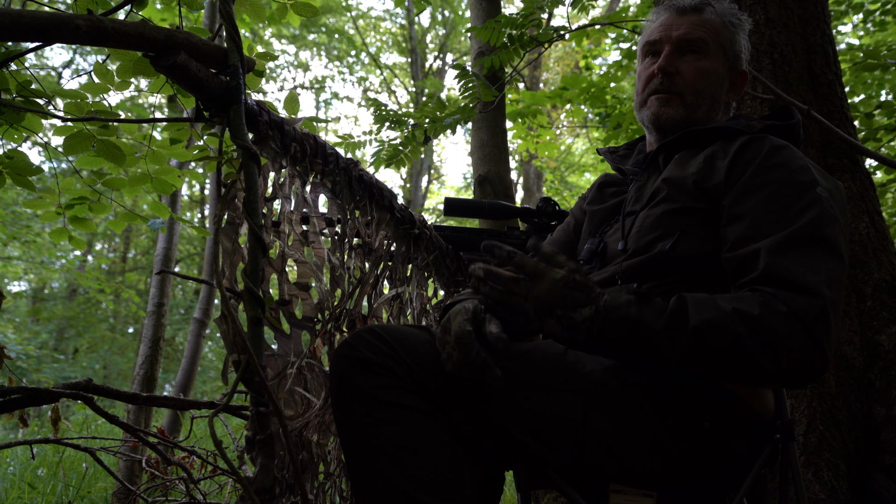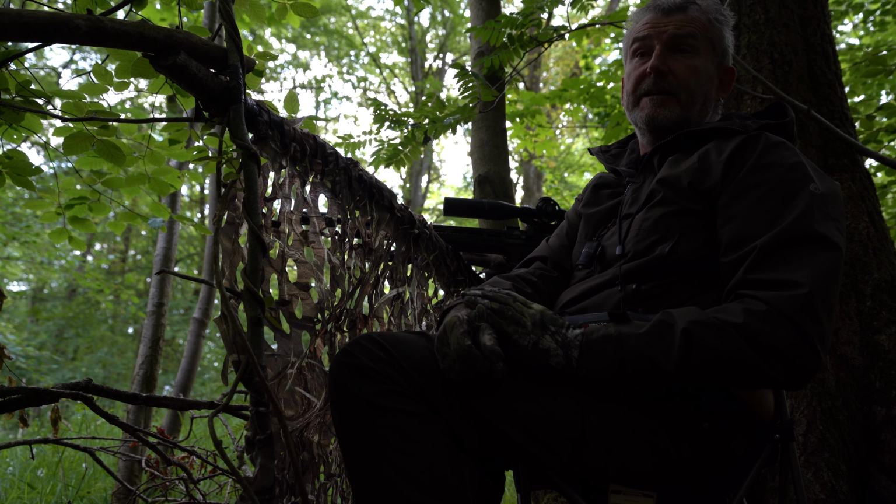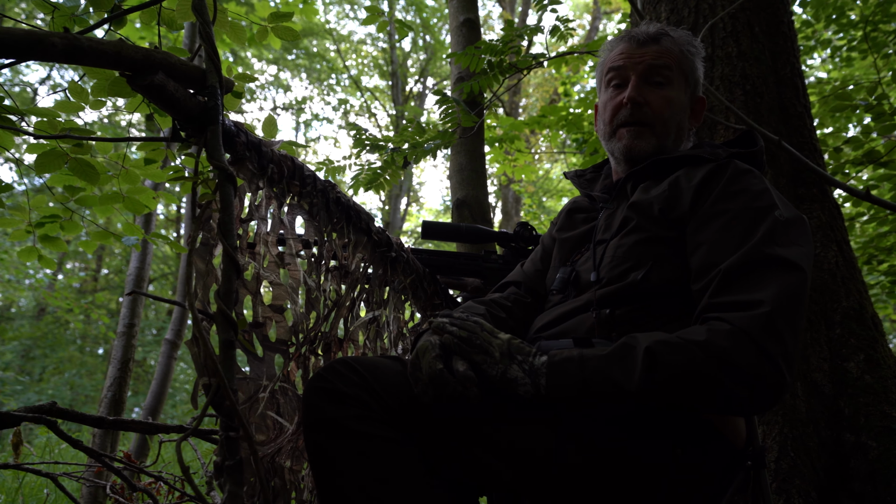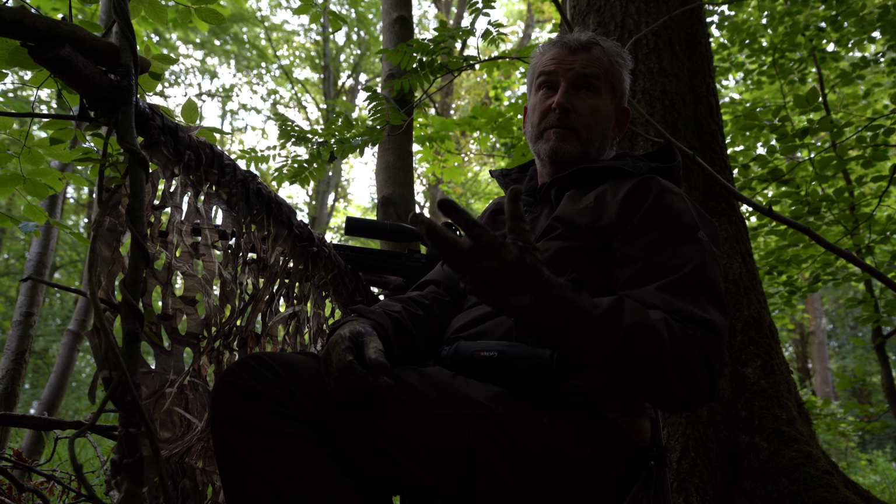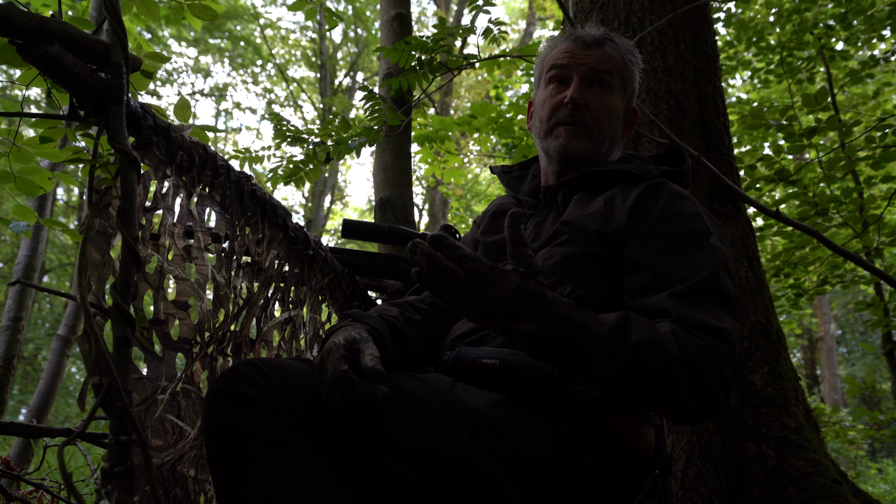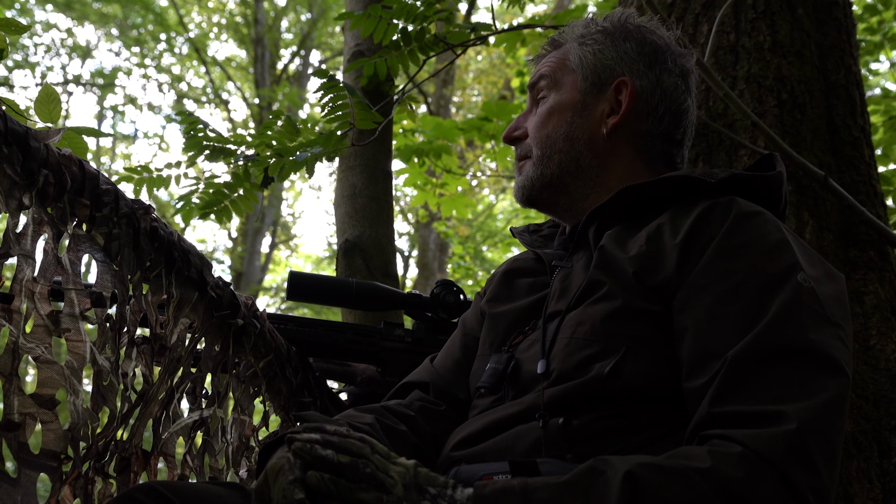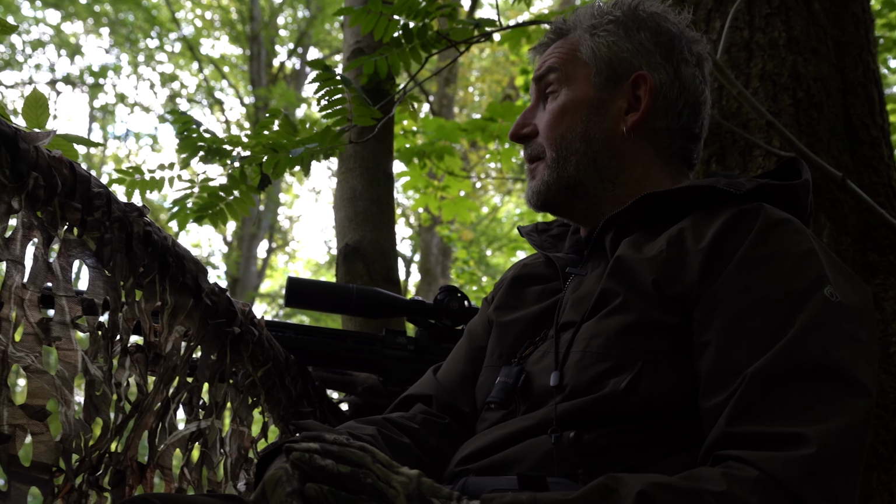Usually you find that as soon as you get here, you might have to wait 20 minutes, half an hour before they start showing again. Sometimes I've been sat out all day for one squirrel when it's been in an area that's been heavily populated with reds. One grey squirrel can make a massive difference to them, can wipe the whole colony out. So it's one of those days where you have to spend a lot of time on it. But they've got to feed, they'll be here this morning. They've been showing on the cameras all the time.